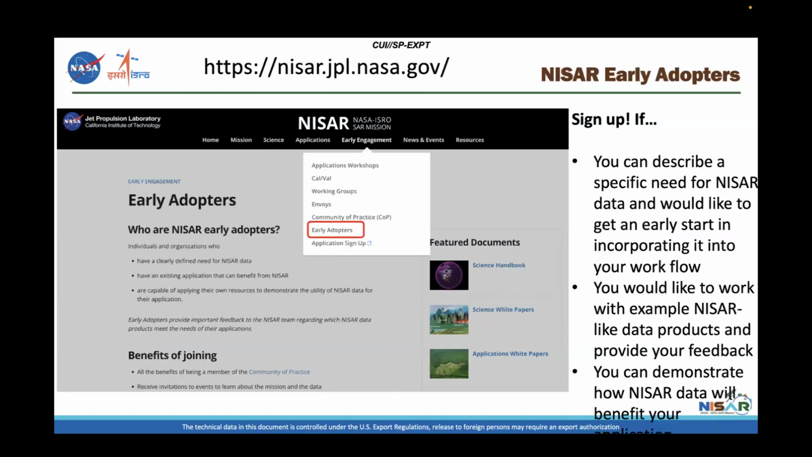Another option is, again, sorry for these slides, something got messed up about the format here, but another option is the early adopters, where, if you're the kind of person who's really focused on a particular project, a particular area of interest, and you can describe a specific need that you have for the NISAR data. This is for early access, if you would like to have an early start into incorporating it into your workflow.